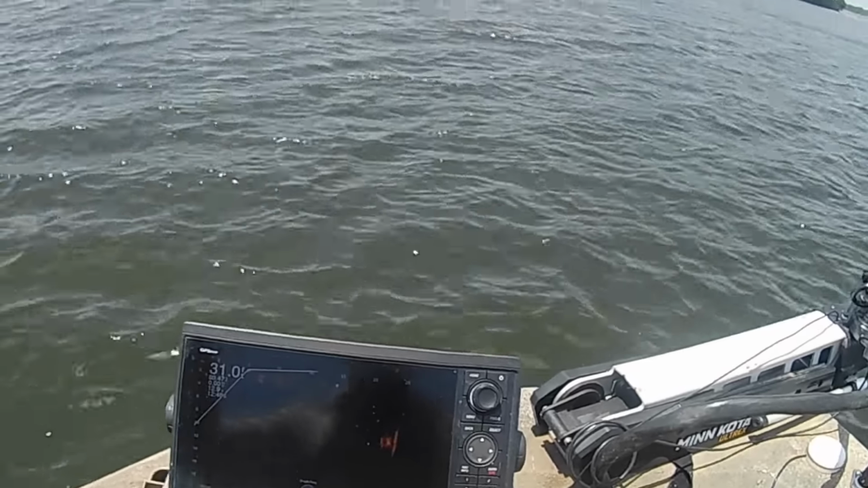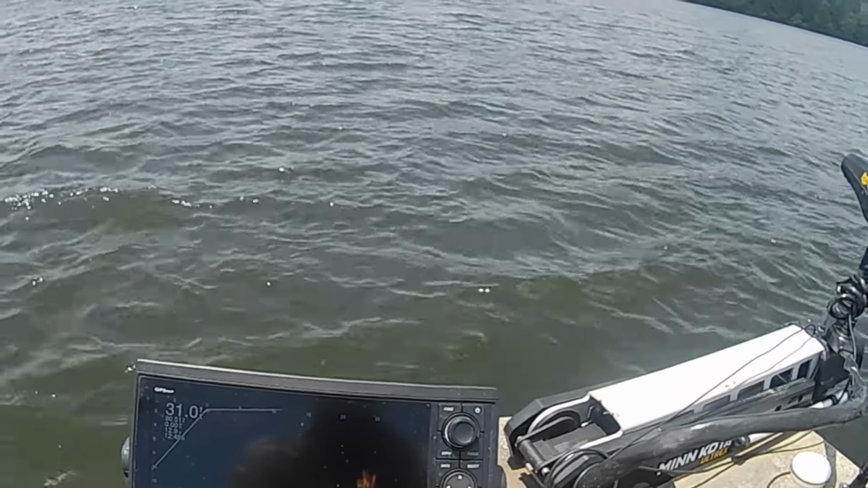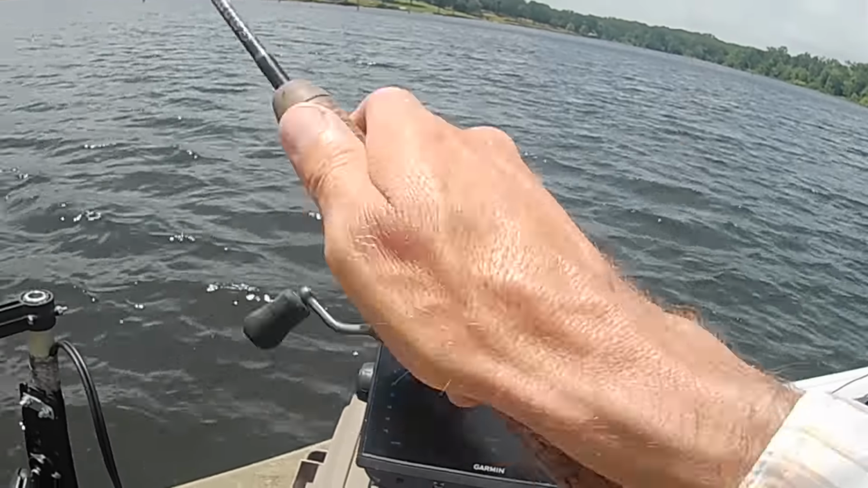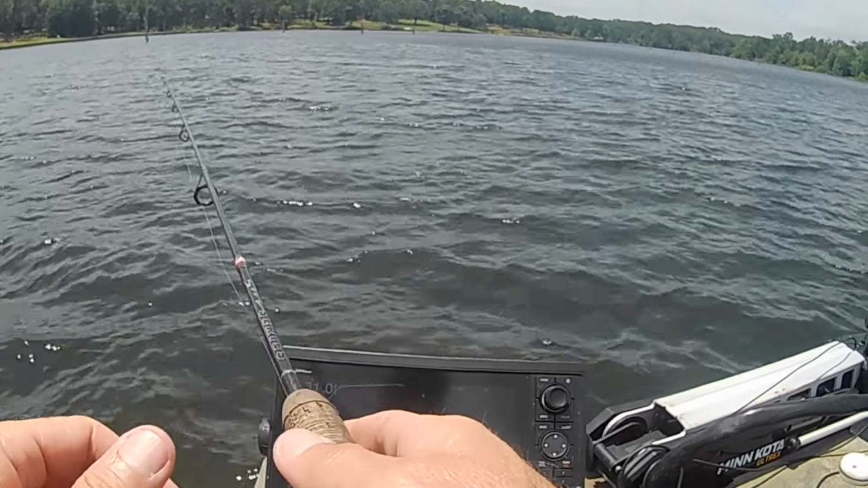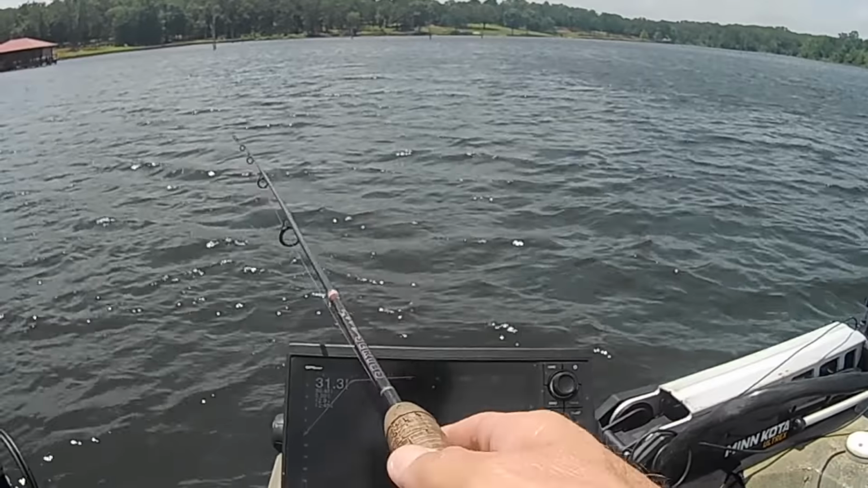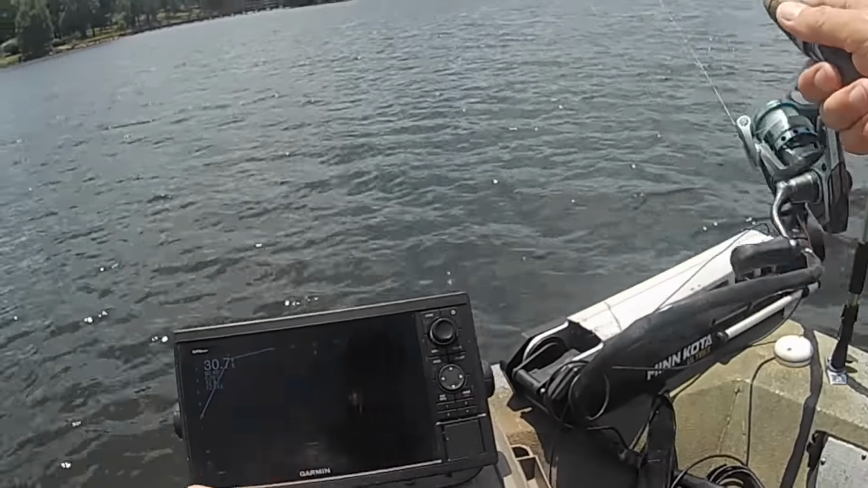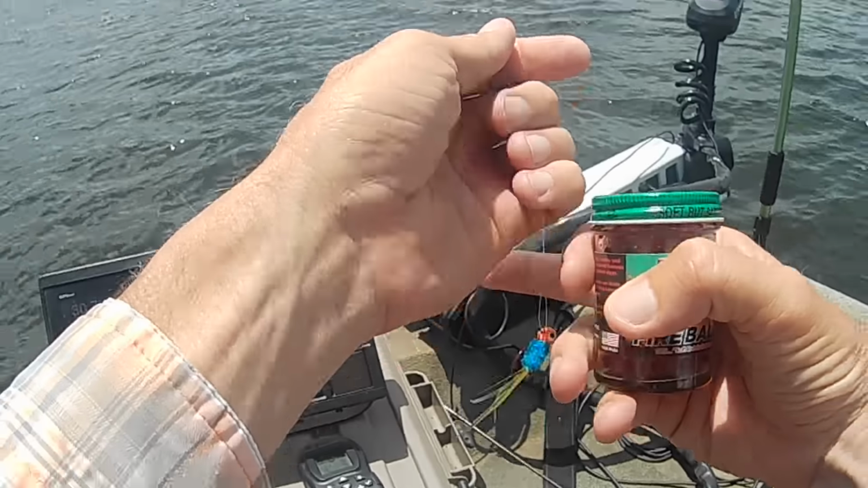So I'm gonna make a cast at them without a fireball first, and then we'll put a fireball on if we have to. I'm gonna stay off of them since they're only about 8 to 10 foot deep. I'm gonna stay off of them. I may bump up just a little closer so that I can make sure I get an accurate cast in there. Oh! I gotta get a fireball, boys. It is coming out there and nipping at it.